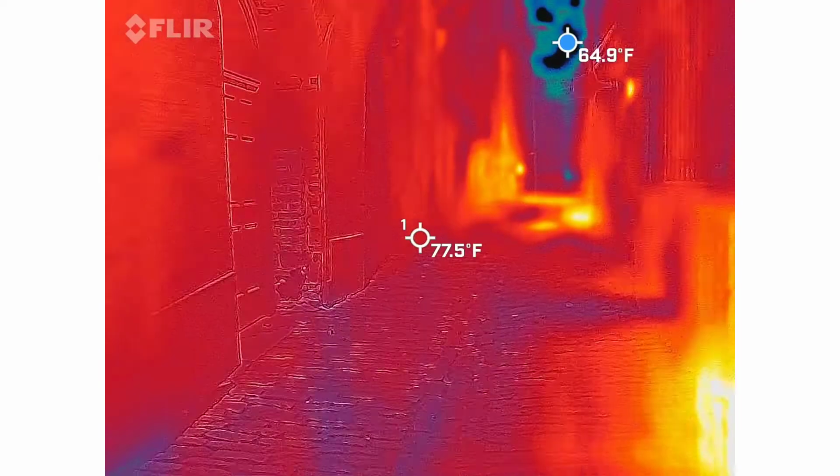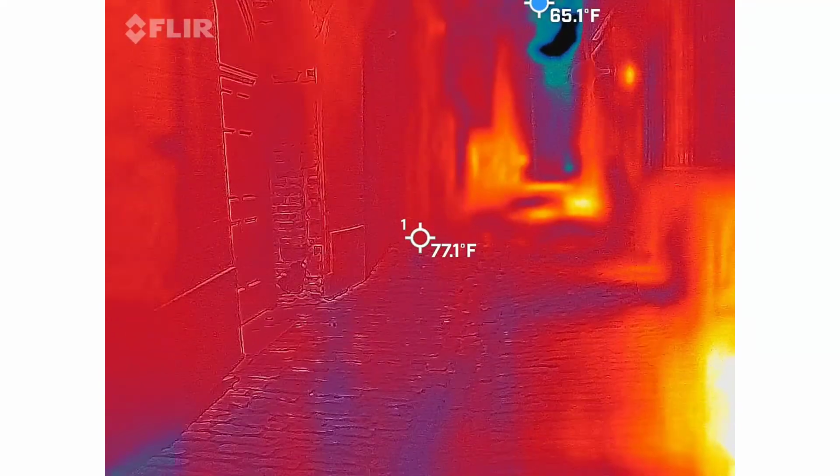You're standing on these crazy bricks. We obviously call them cobblestones, but they're called Belgian blocks. So they're made of granite.